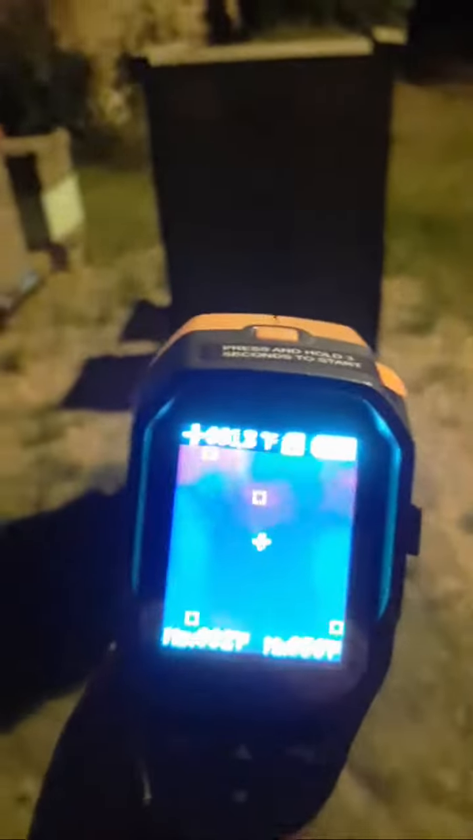I know there's a ton of bees in here. Why isn't it showing red? There we go. A little bit red in there. And this Ames thermal camera, to be honest with you, if I was going to buy another one, I would just go ahead and buy the FLIR that goes on your phone. Because it seems like it does a better job, and it's not really that much more expensive.